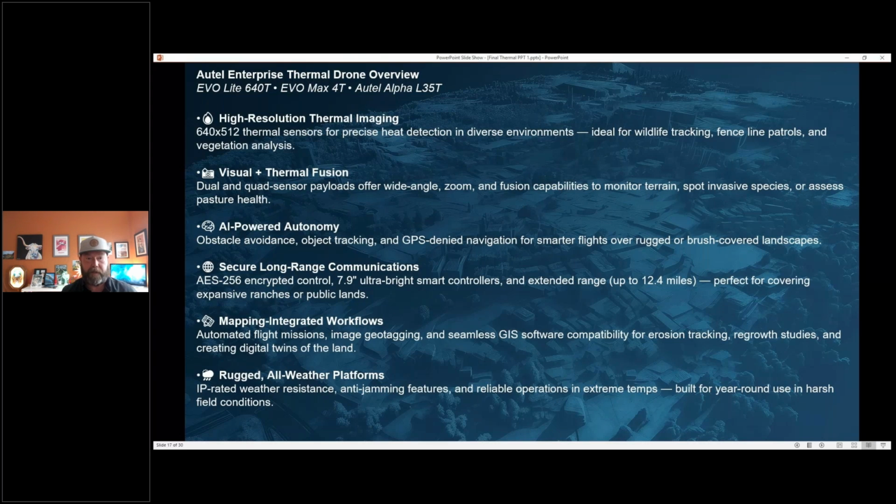On the Alpha, you can actually pull up 3 screens in a multiple view. So that's a big one. Or if you're trying to get situational awareness on the regular view, and then you have the thermal on the side, which is great. Again, all of them have the obstacle avoidance, the object tracking.